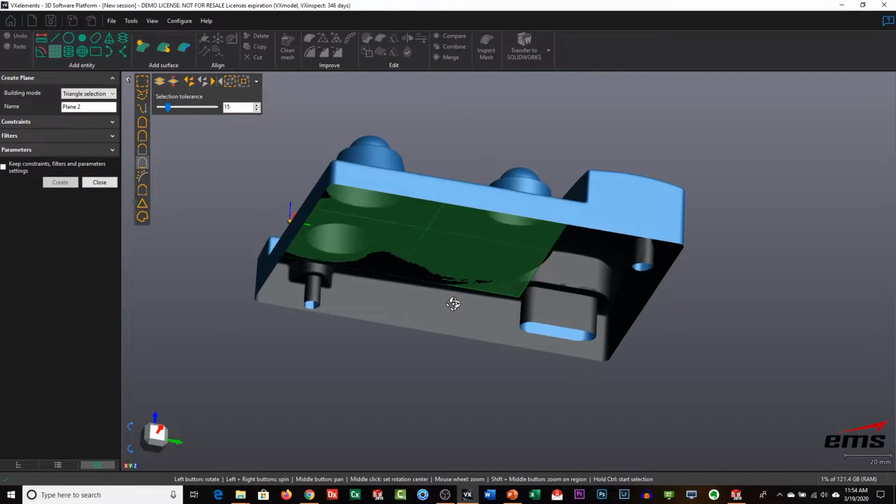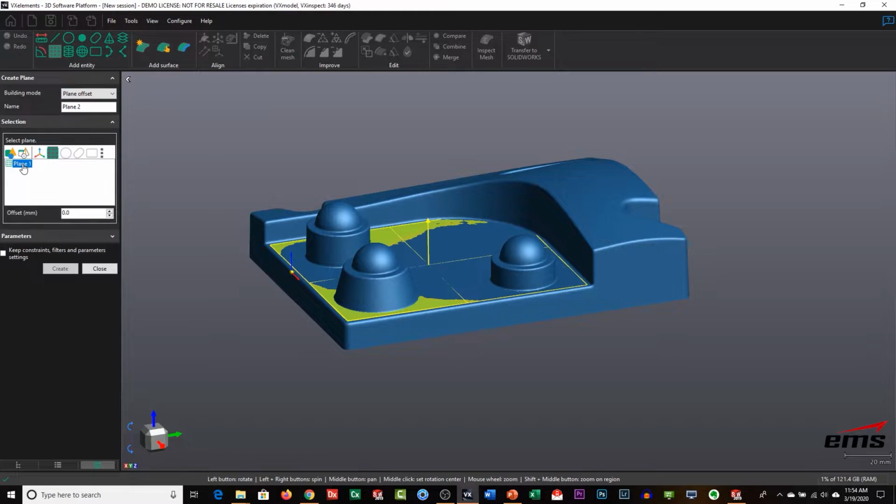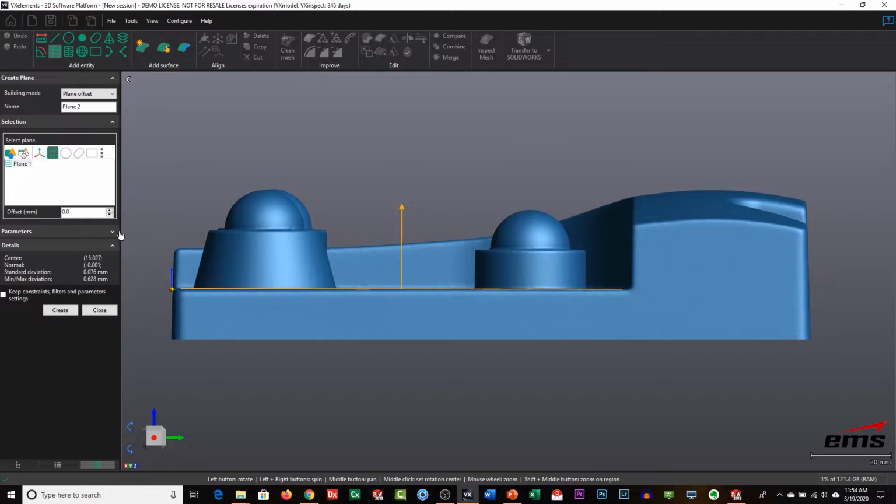Now I don't have anything to set up that bottom plane, so I'm going to create a plane by doing a plane offset. We're going to select our first plane, and let's get this in a side view so we can see it. Based on the vector direction, I want to go down, and I'm just going to manually click this.